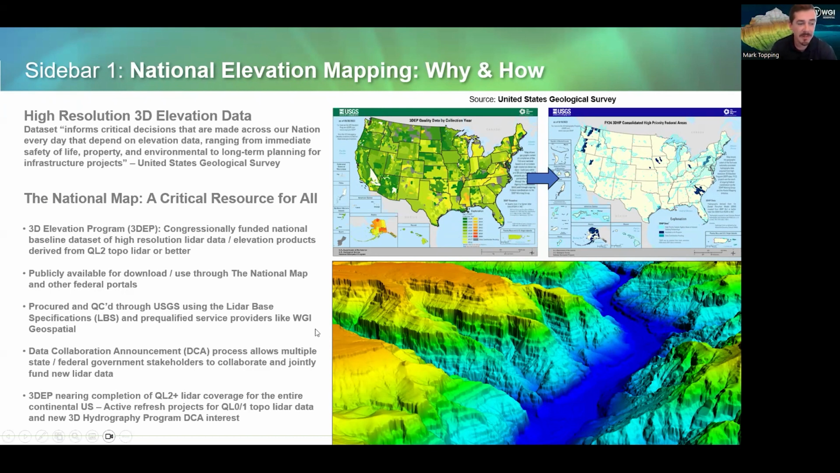3DEP data is publicly available for anyone to download through the National Map, as well as other federal portals. This data is procured and quality controlled through USGS using the well-defined lidar base specifications, which is updated regularly. And they have pre-qualified service providers. WGI is one of them, who can collect data to a predefined standard, so that stakeholders can be assured that qualified and experienced firms are performing this work.